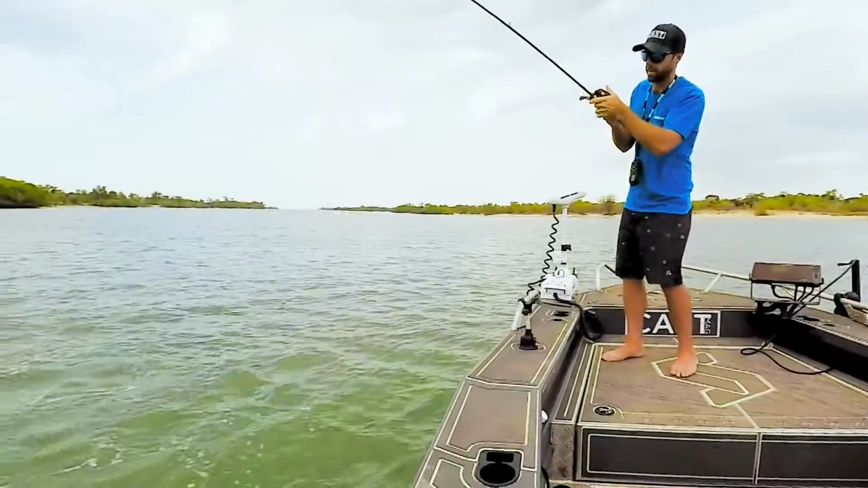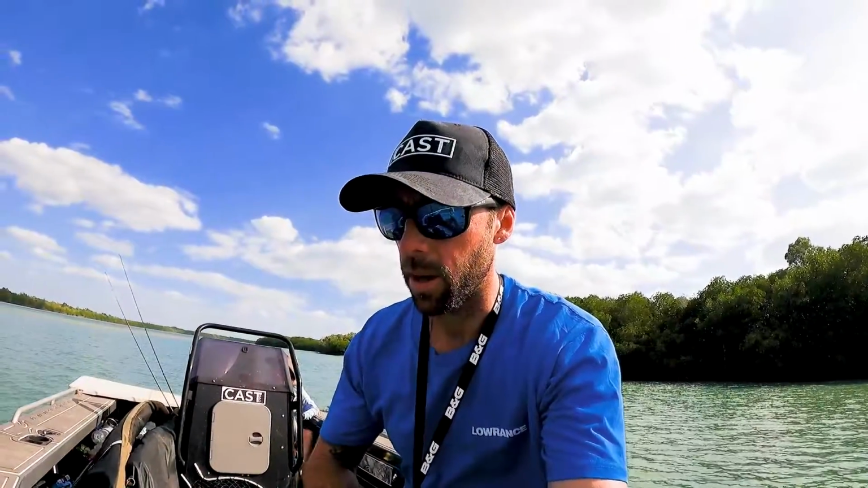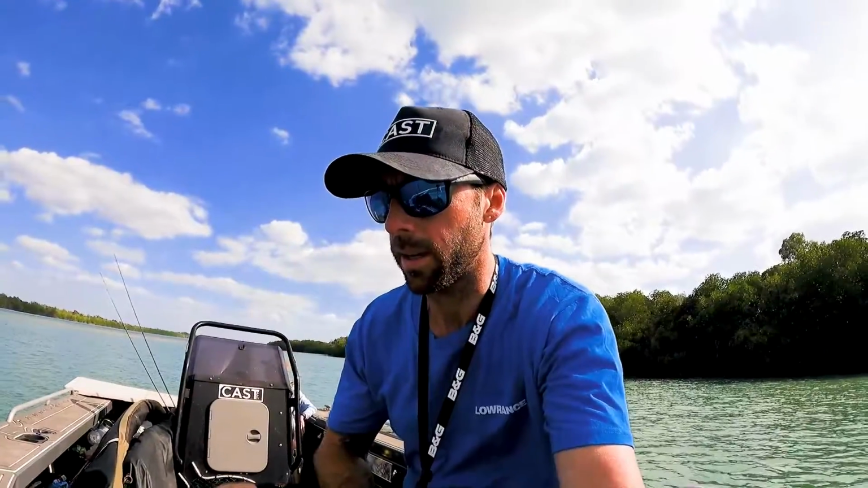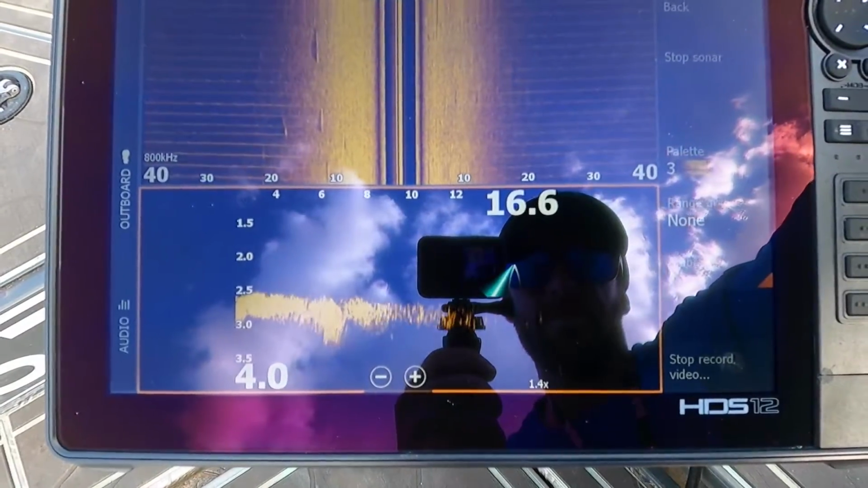Oh, great fun. Right, just going to show you a bit of a look how I go about using my active target while I'm chasing saltwater barramundi. So I'll show you, look at the screen here. I've got it running a bit of a split screen.